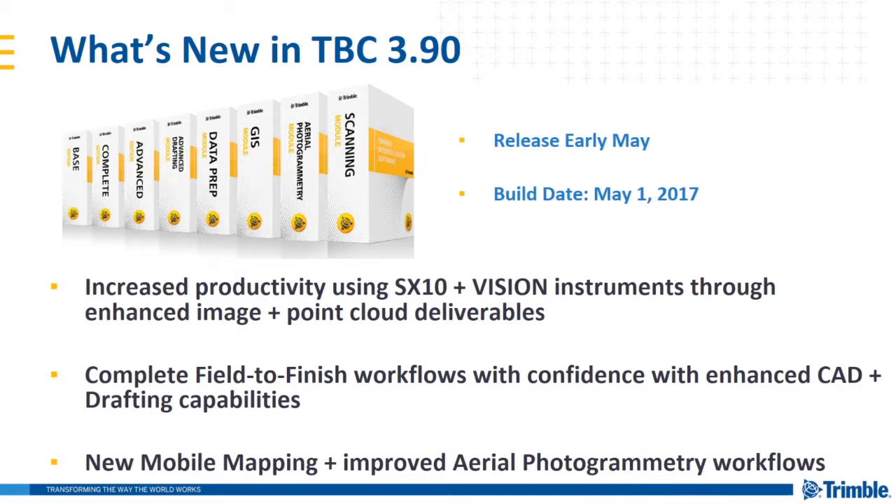And then the Scanning module, our newest module released at the end of 2016, supports advanced adjustment, automatic extraction, and deliverable creation from point clouds. So those are our TBC options.